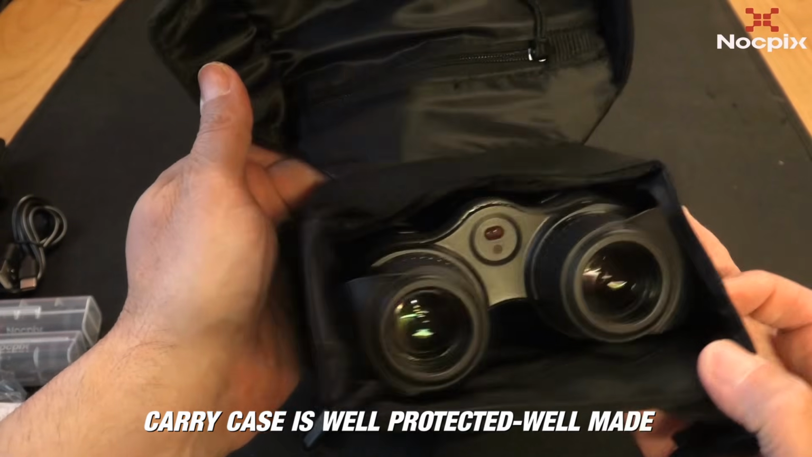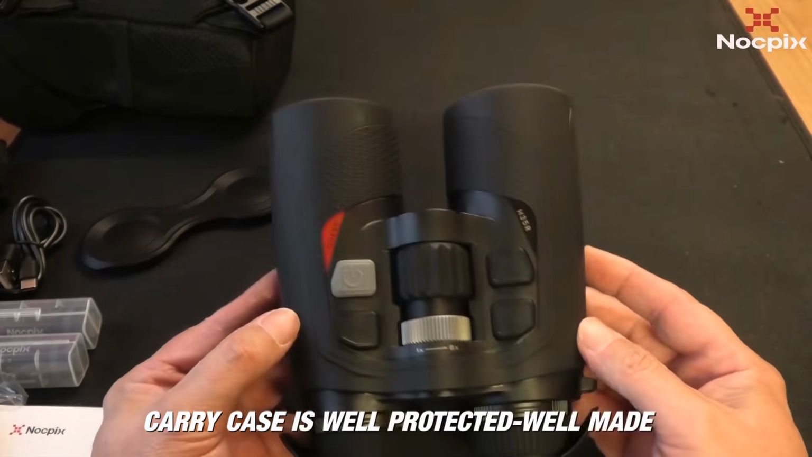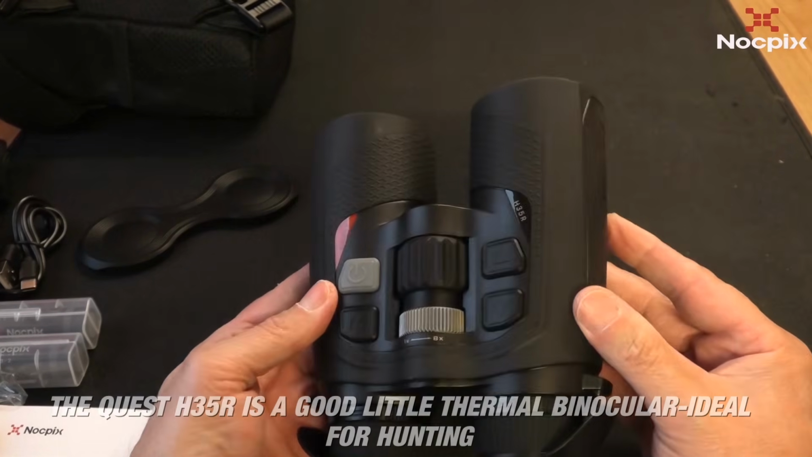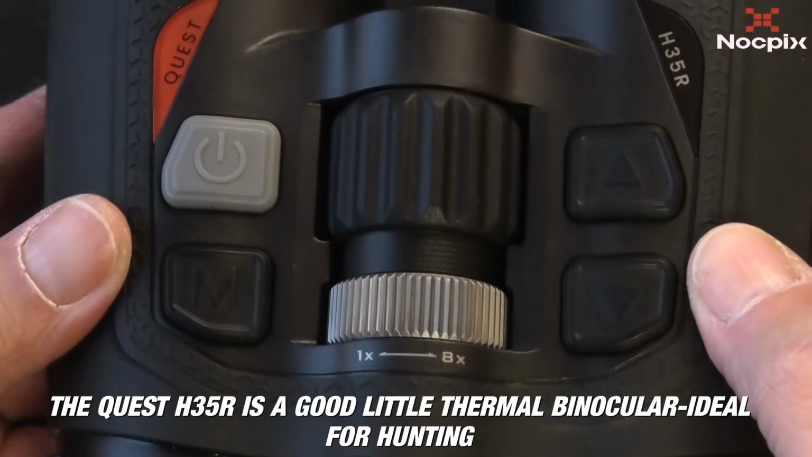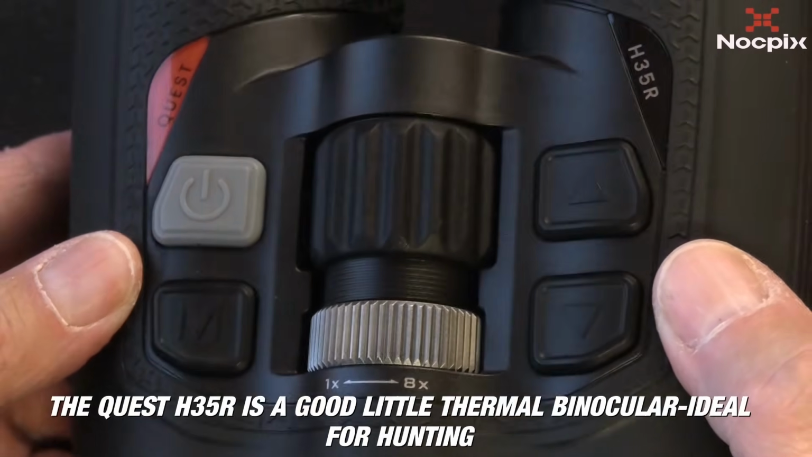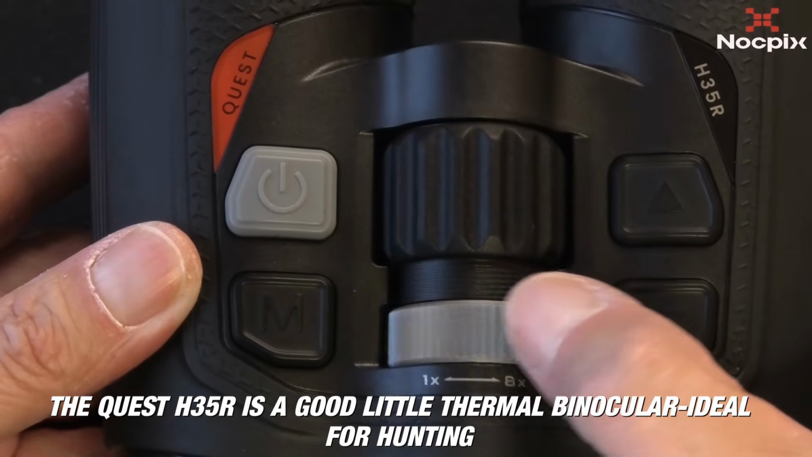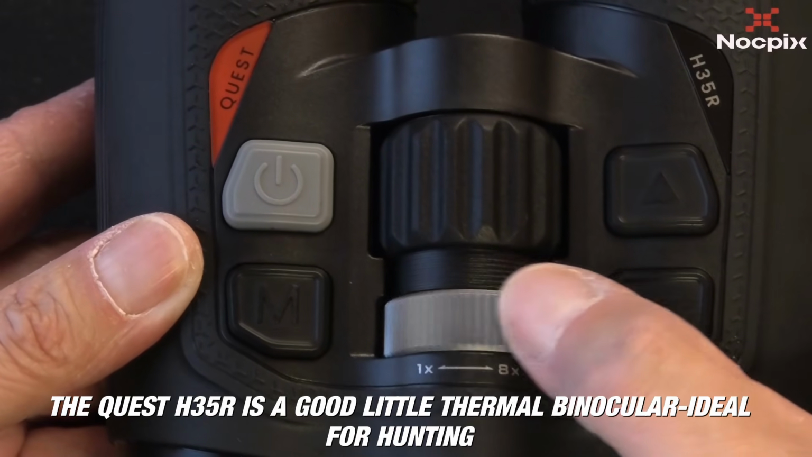And it's got a beefy magnification, 3 times 24. Now it's digital, so you will get some pixelation at the higher end of the magnification. Battery life is also good, up to 6 hours without using a rangefinder, 4 hours or thereabouts when using the rangefinder. I also found the rangefinder pretty accurate.